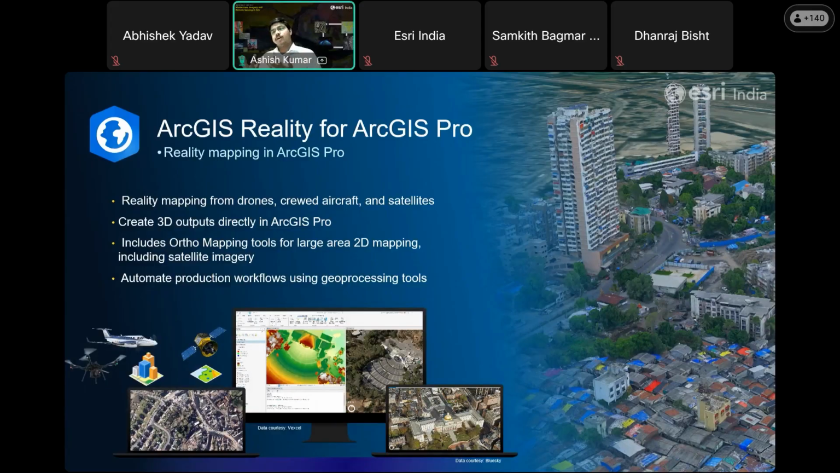One of the key advantages is its ability to work with multiple imagery sources, whether the data is collected from drones for site-level analysis, aerial surveys for city-scale mapping, or satellites for regional coverage. ArcGIS Reality for ArcGIS Pro provides a unified environment for data processing and analysis.